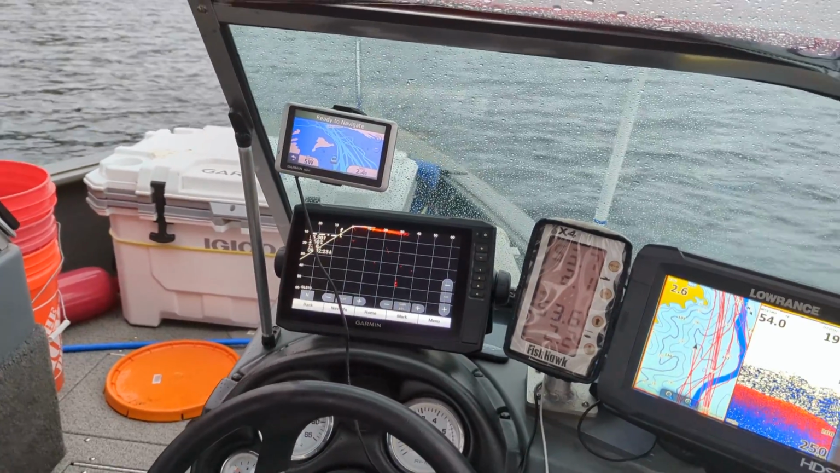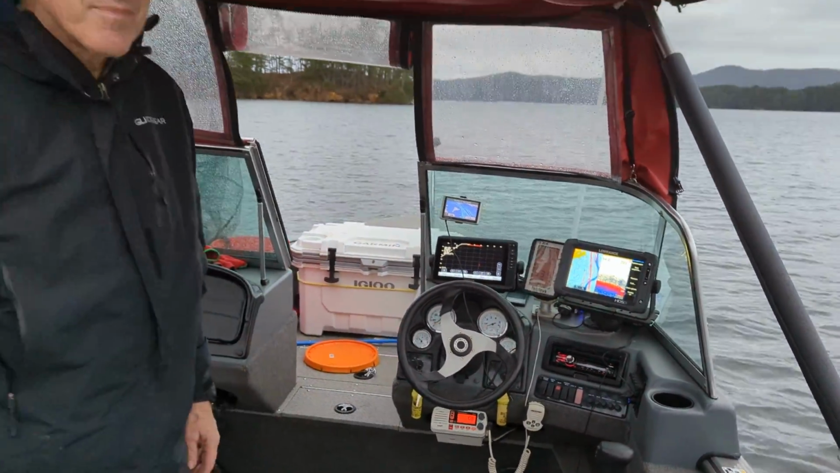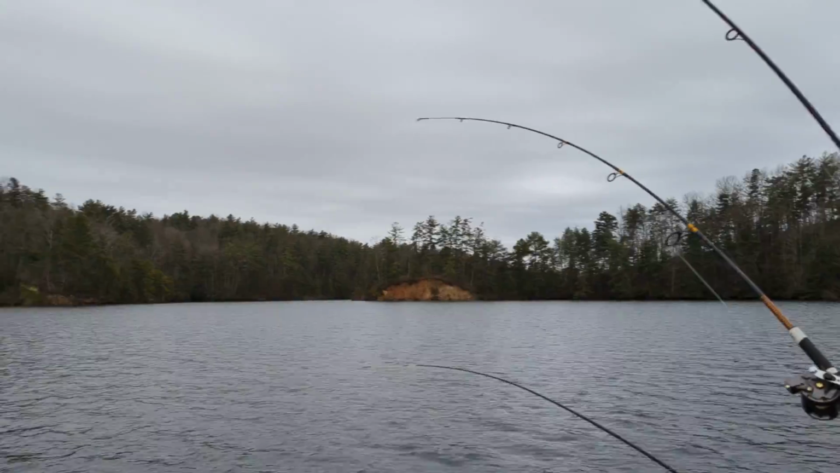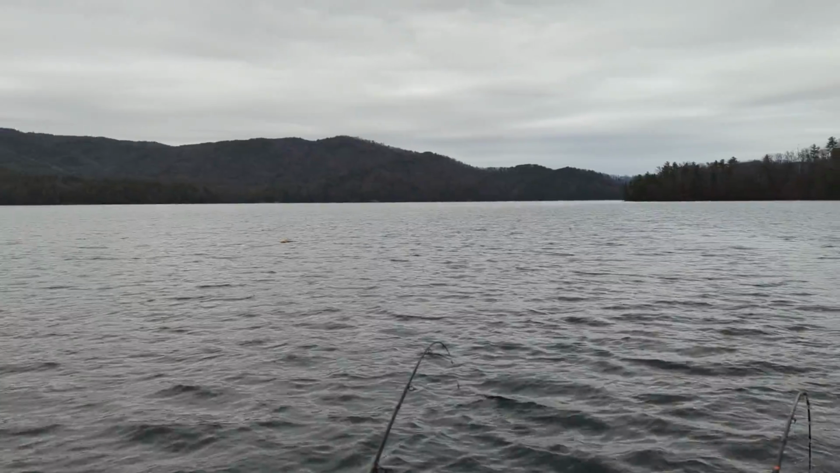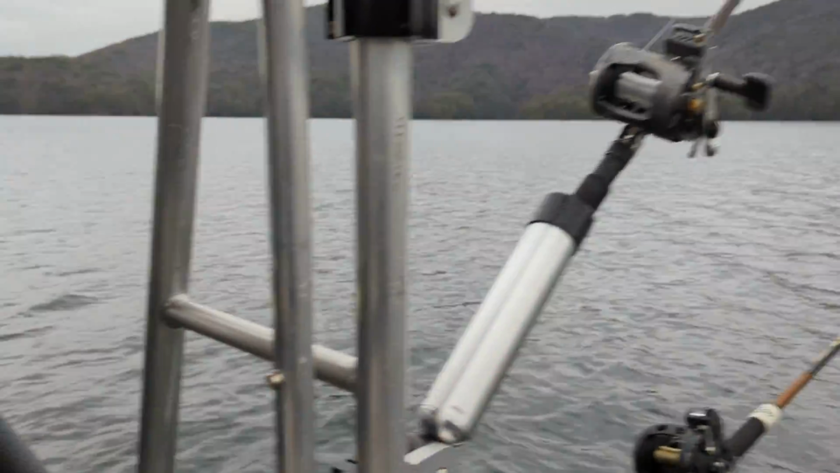So good morning from Lake Jocassee. We're out here with Evans. He was kind enough to have me out today. We have got a full spread out, 6 side planers out, 4 downriggers. And Evans is going to give us a quick overview of how this Livescope system works.